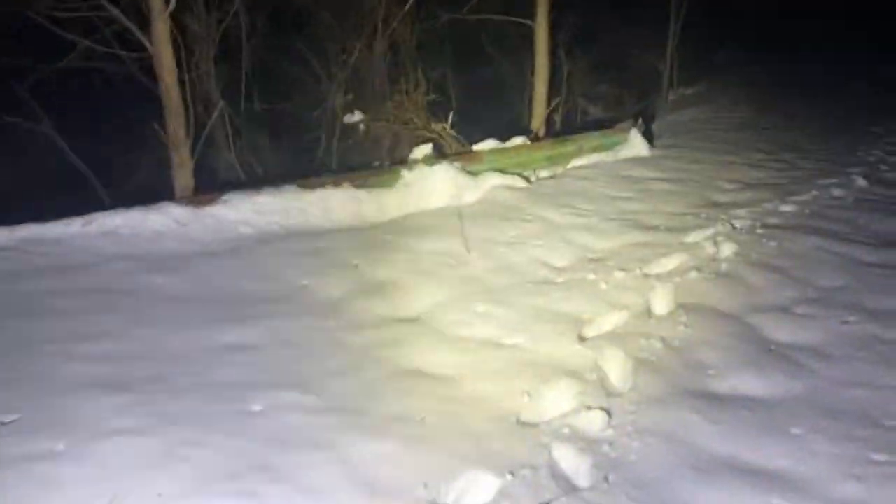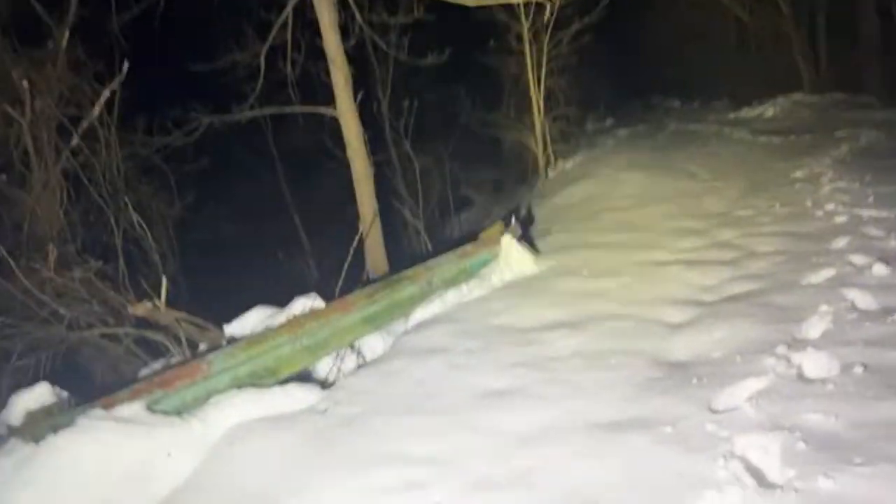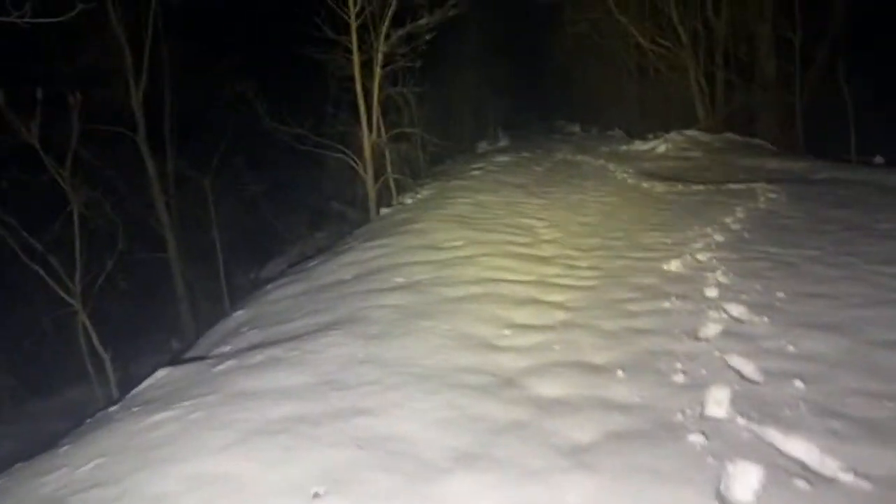That's where I'm hearing things besides water. Okay, so this is some treacherous footing over here. So the gas smell's gone on this side. Thank God.